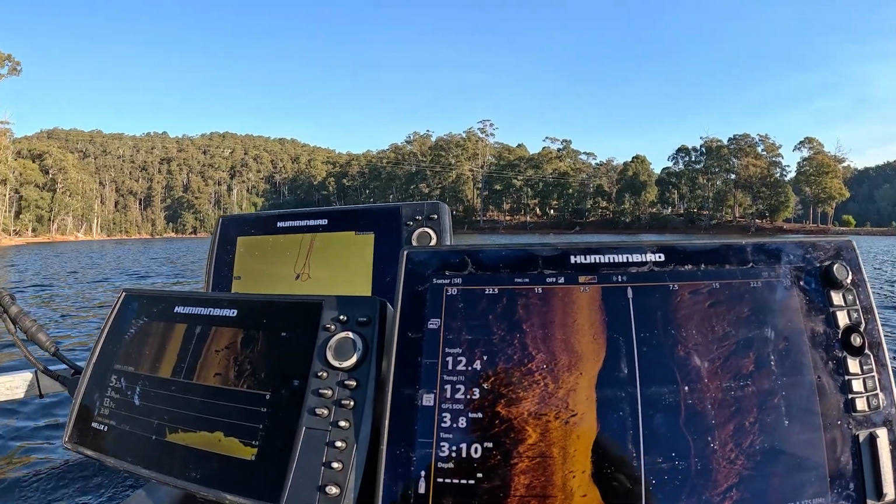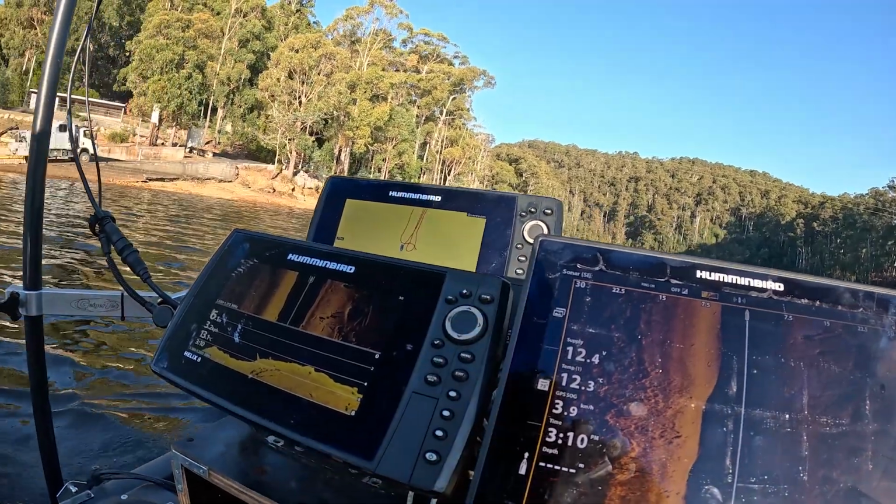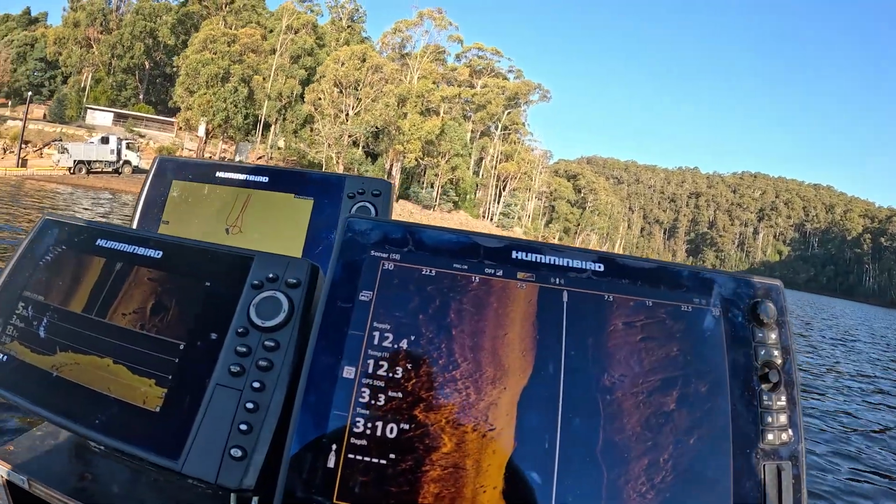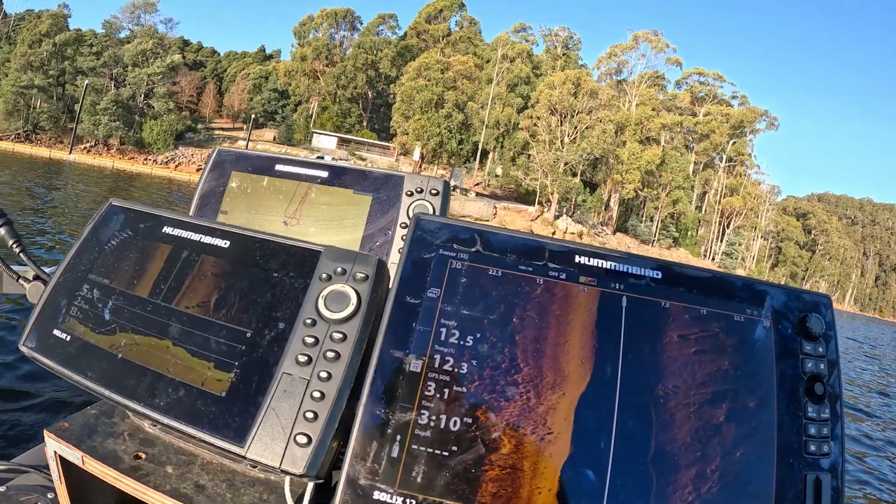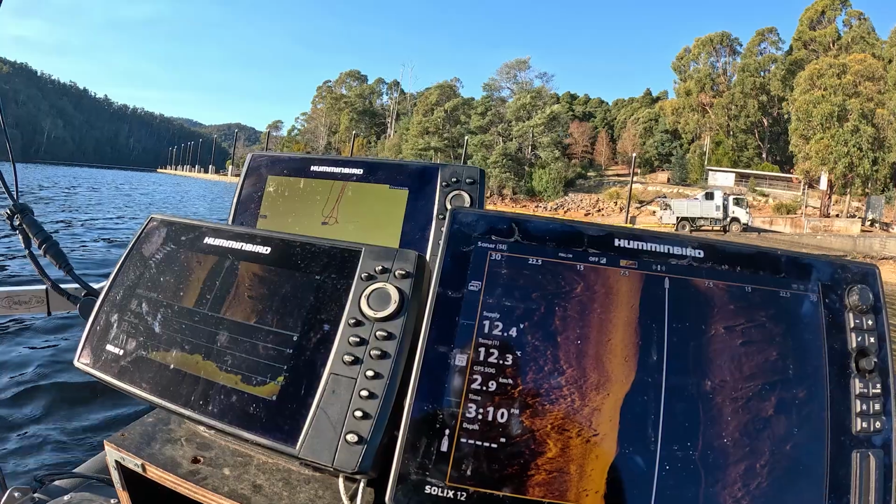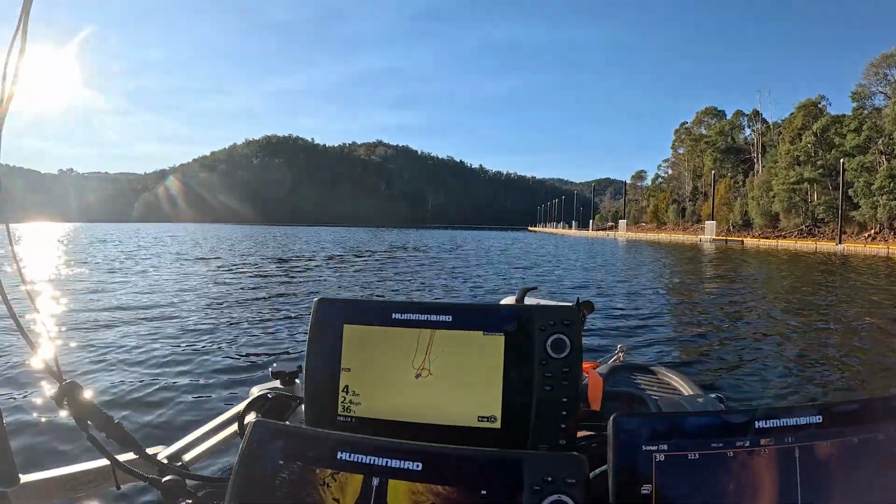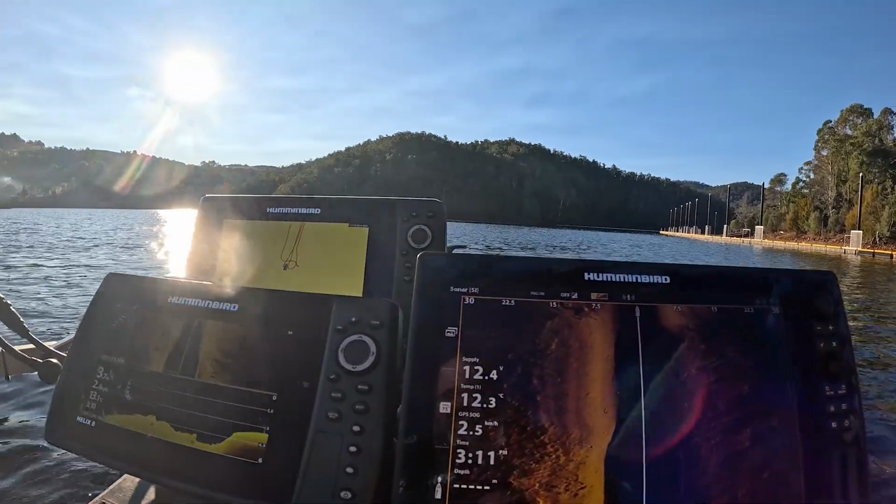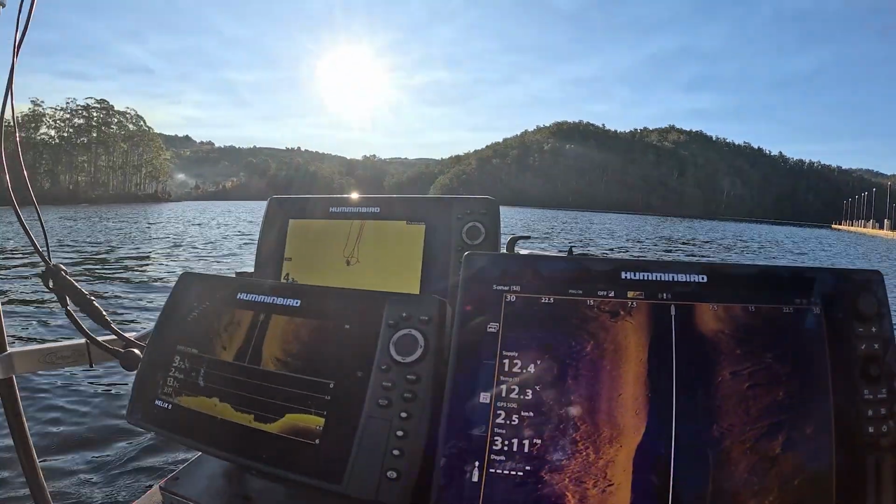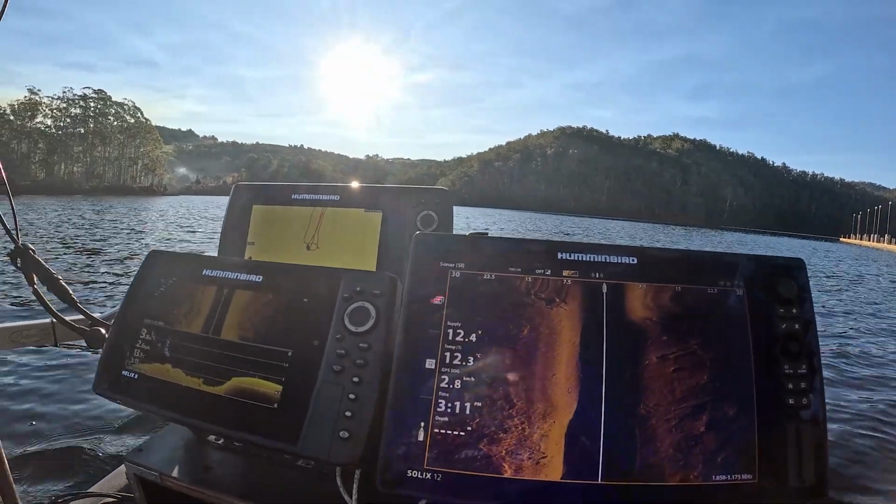I might do another run in between where we were, see if we can get it. So further out, it's a bit of a pain, that sun in your eyes, but don't get me wrong, I'm happy to have a bit of sun. It's been a bit cold down here.